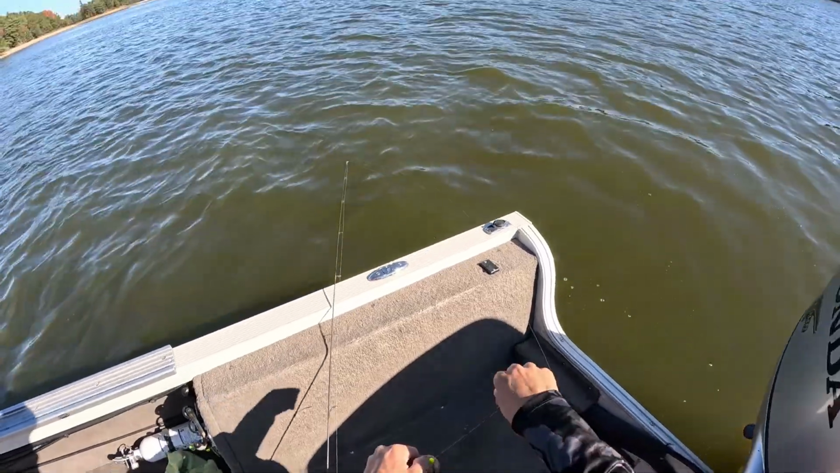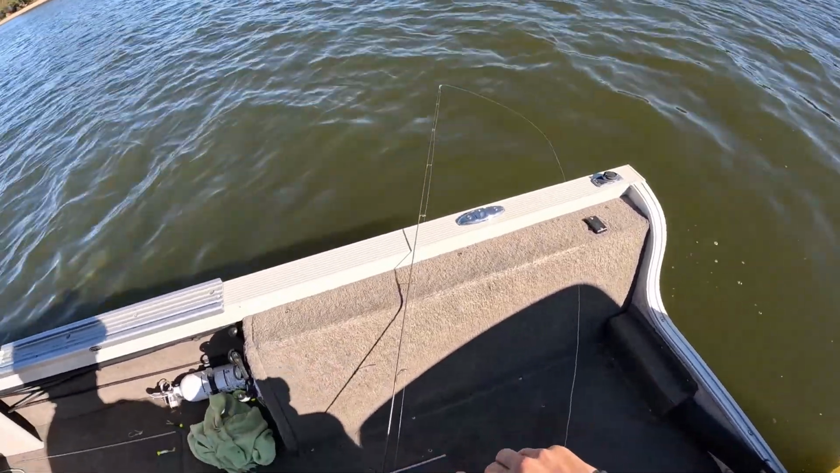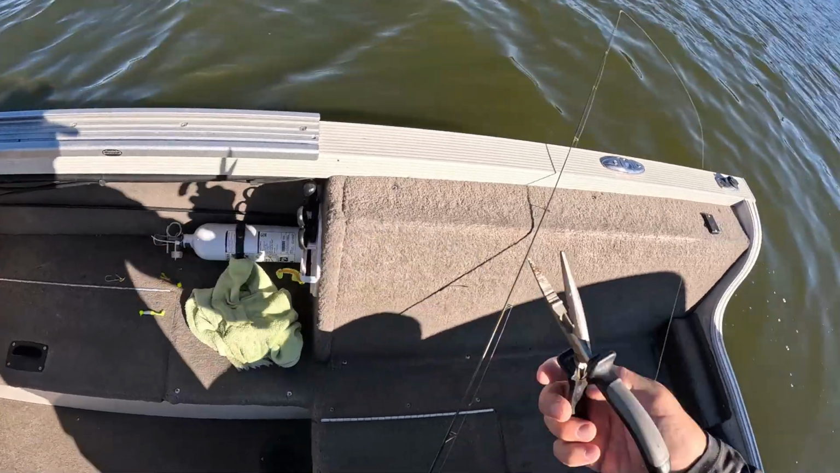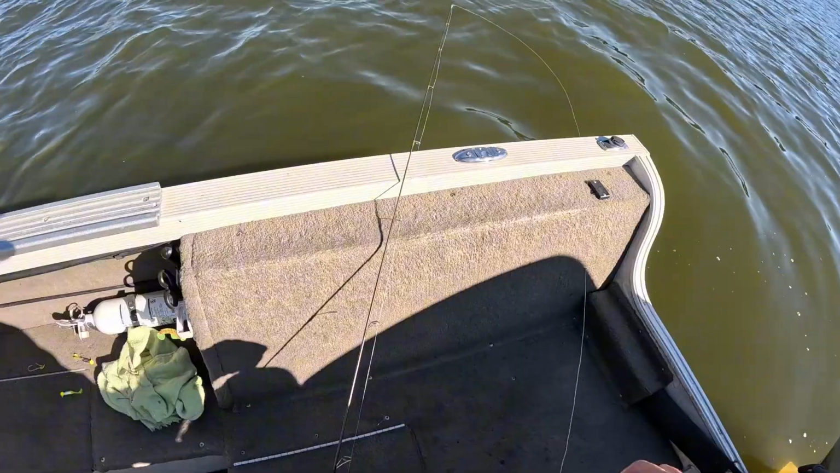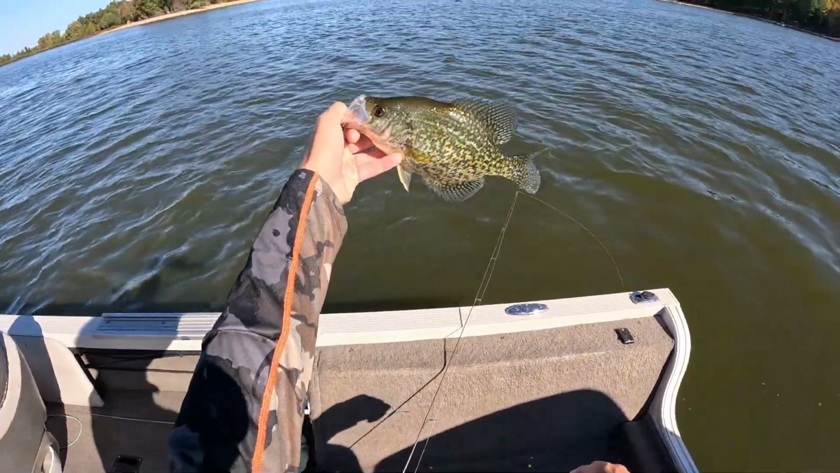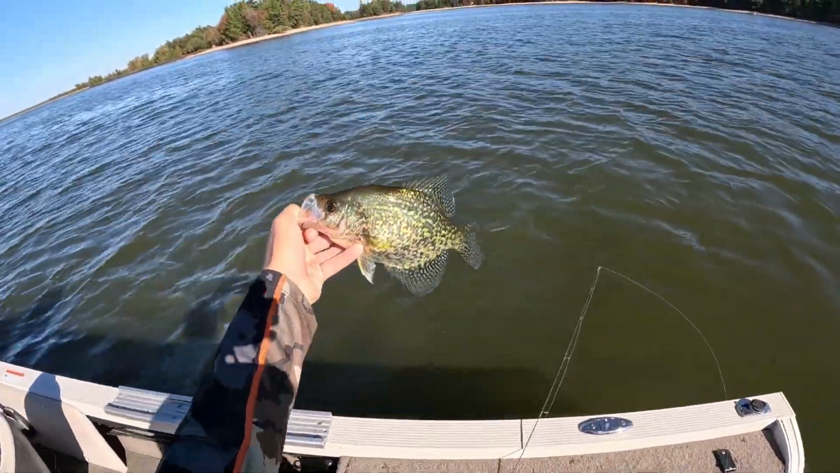It is a Saturday. There are people and boats everywhere, so we're gonna try and just be discreet, not use the net unless we get another one of them great big tanks or a big walleye. There we go. That one's probably an eater there. He's probably 8-9 inches, but probably closer to 8.